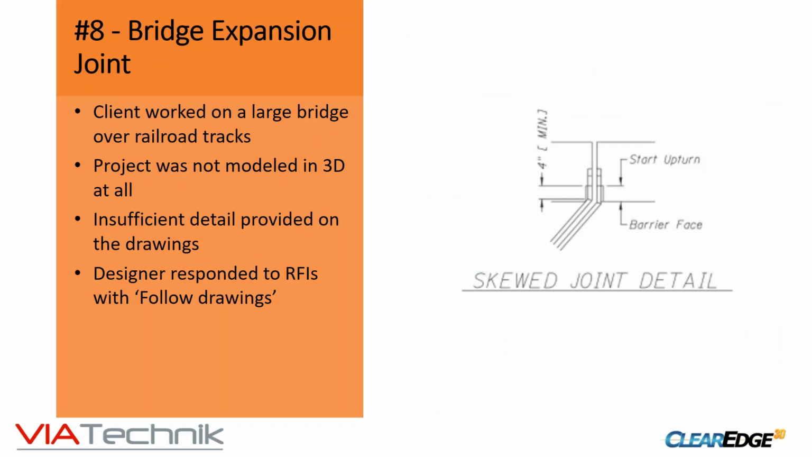All right, and now let's take a look at our number 8. So Anton, tell us about this bridge expansion joint. Yeah, so this is an interesting example where even modeling something in 3D for such a simple structure would have been very useful. Our client worked on a simple bridge span over railroad tracks, and all they were given for the joint detail was this image you see on the screen, and there were no elevations. So this is a plan view joint detail.